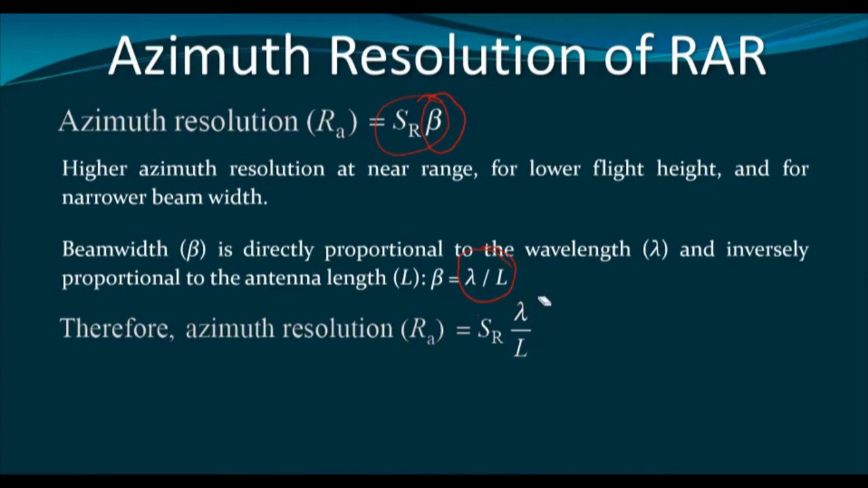Now from this equation, it is clear that if we increase the platform height, then the spatial resolution will become coarser. It will have a larger size. So we generally want to explore the Earth's surface from a very high altitude. Why? Because if we increase the altitude, then the ground coverage increases. A sensor can cover a greater ground area. Therefore, increasing the height is a desired phenomenon.